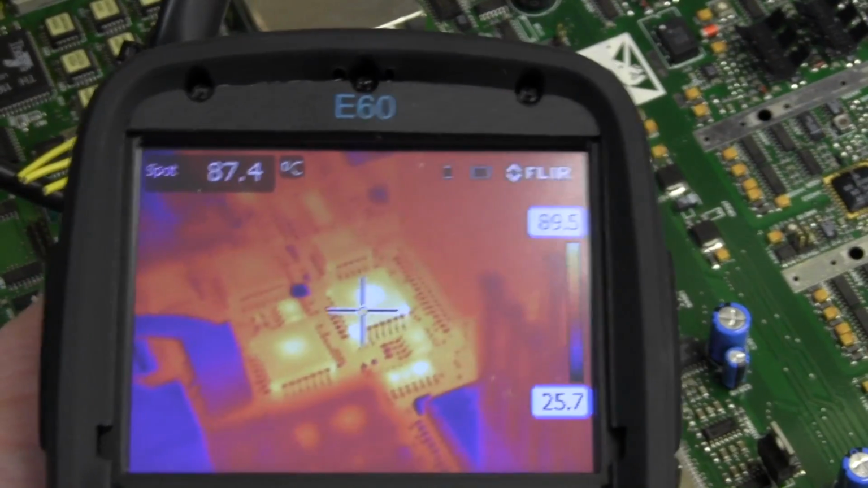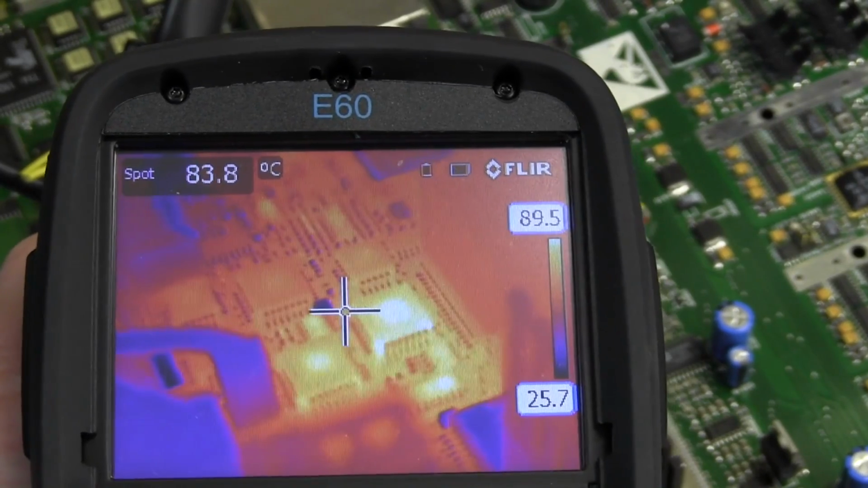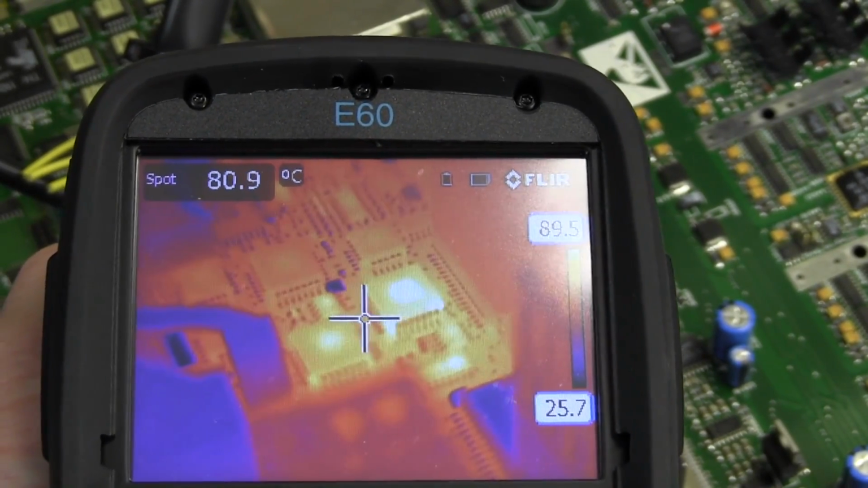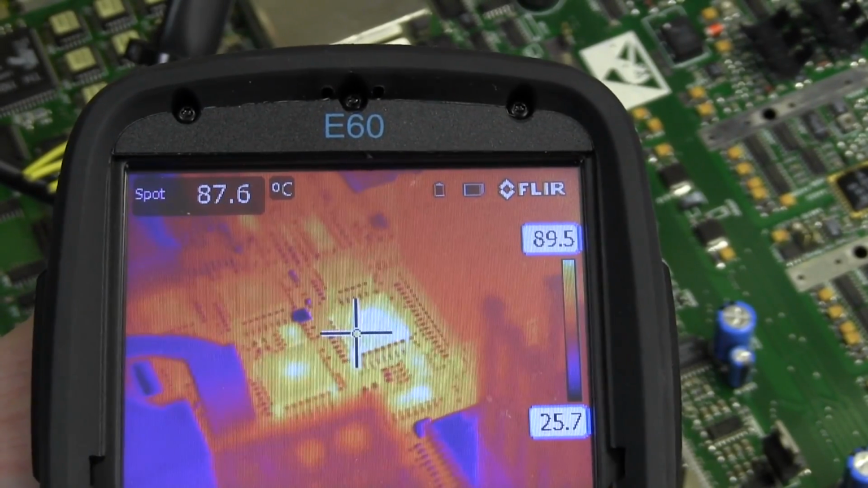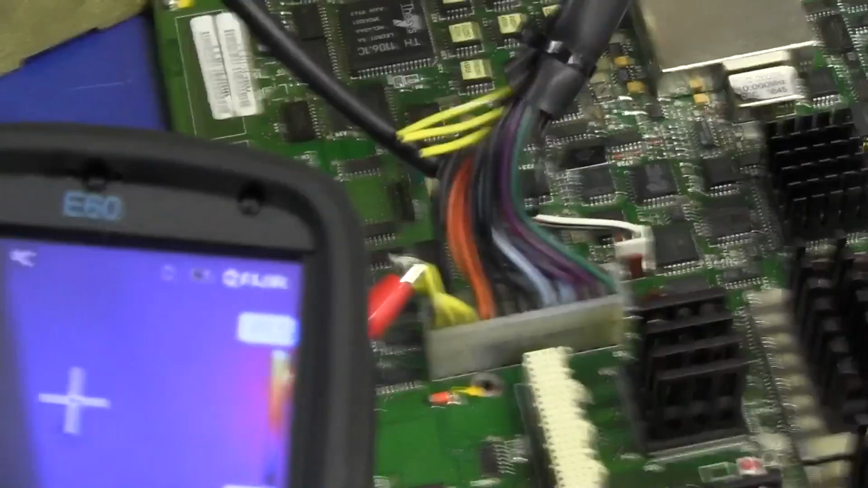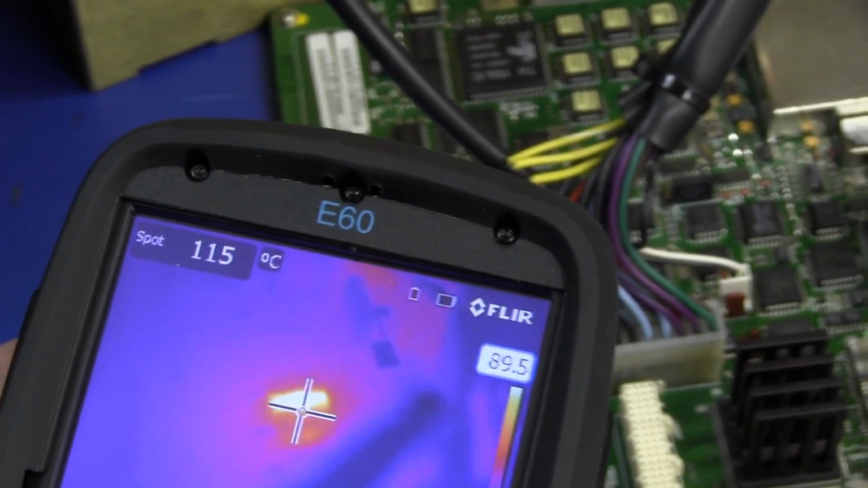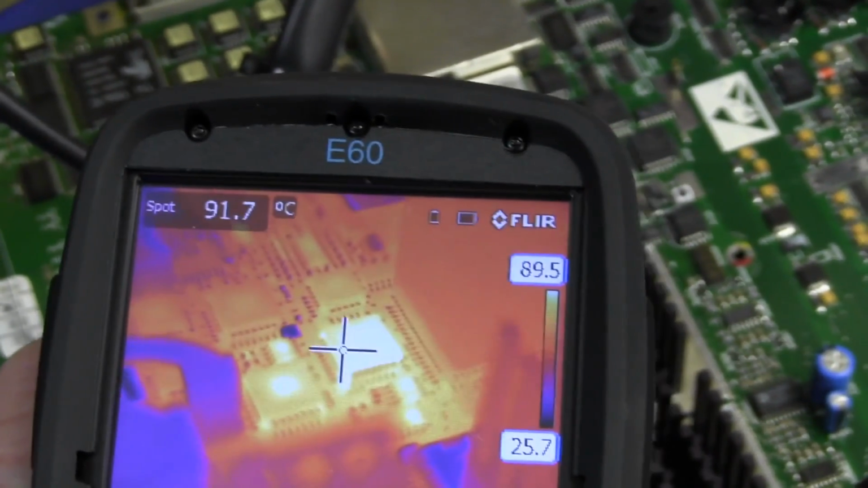And if I turn on all the other rails without the 3.3, check out the hotspot inside those chips. You can actually see the die heating up through the plastic package of that. That is really quite something. I like it. And once again, that chip over there is getting red hot as well. That's if you don't power the 3.3 volt rail. So those chips really do not like that at all.